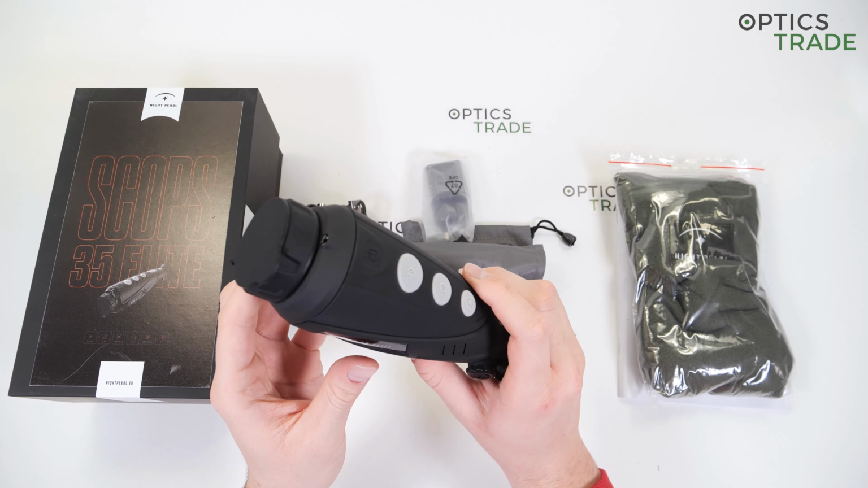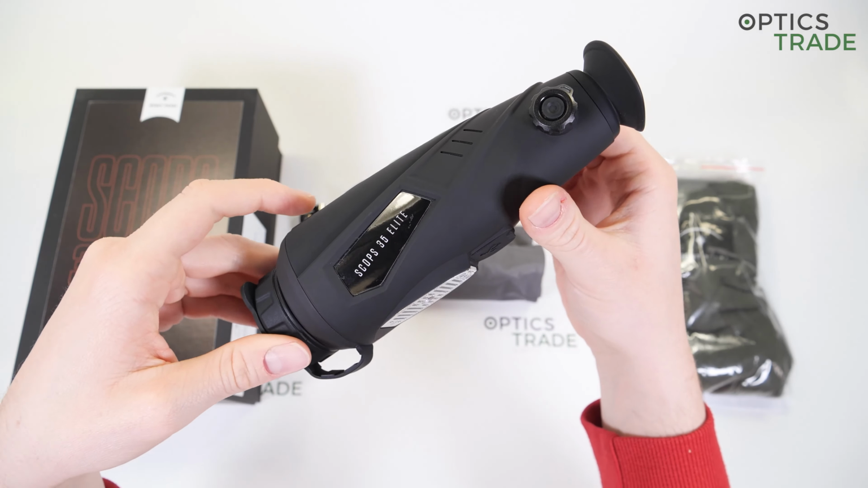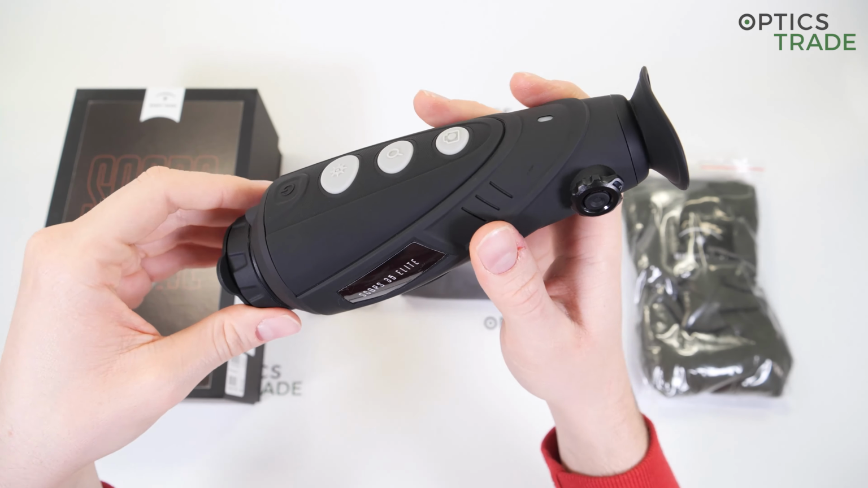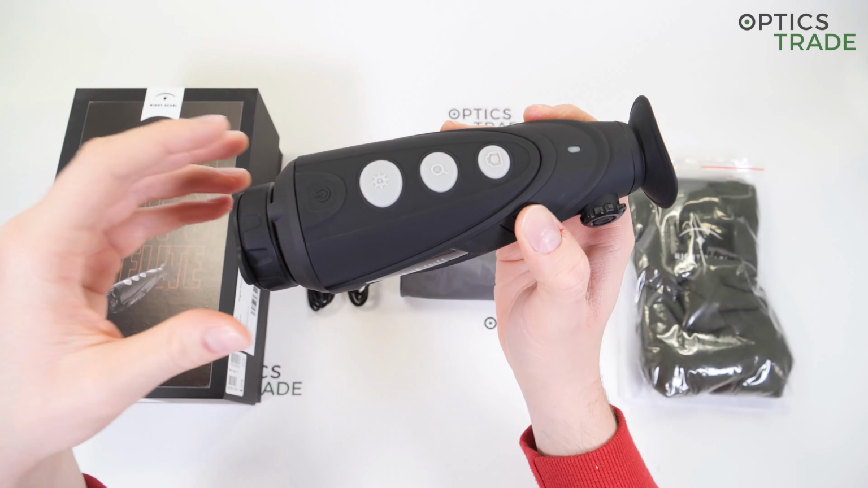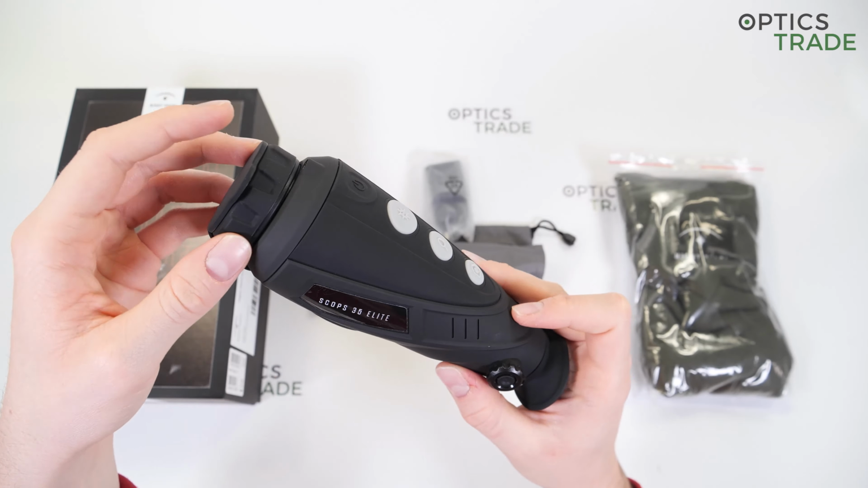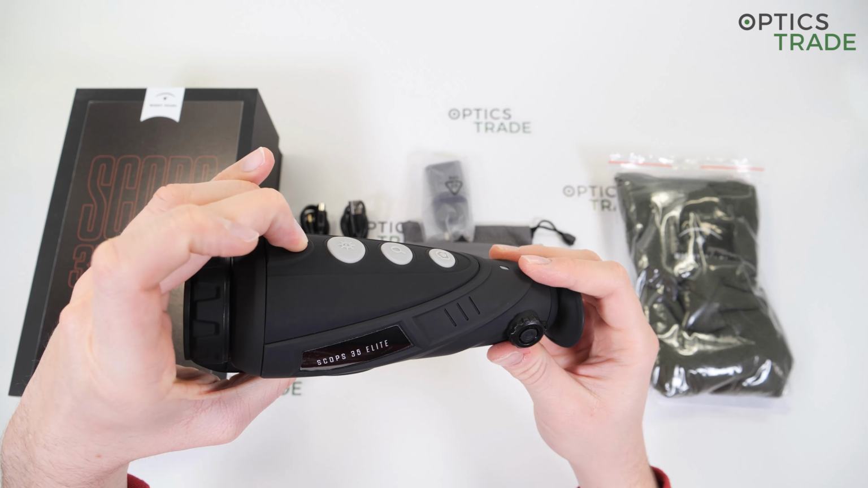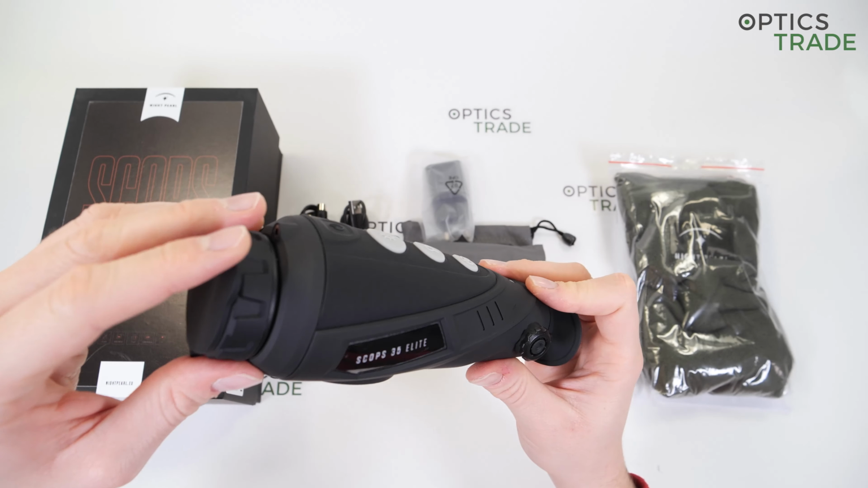There's also one more thing to mention, the digital compass, which is an interesting feature that you don't see on many competitive devices, so I definitely had to point that out. Then we have all the multimedia capabilities. You can capture images, you can record videos, you can even connect the device to a smartphone with an app called XI Pro.